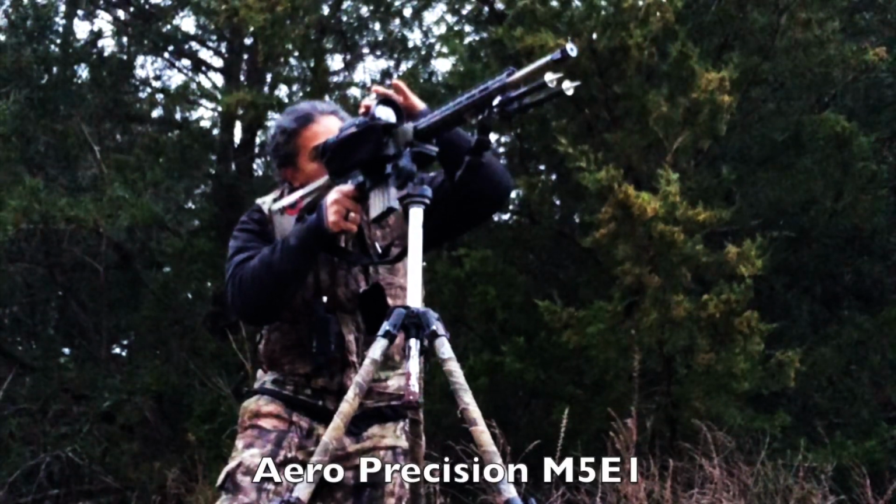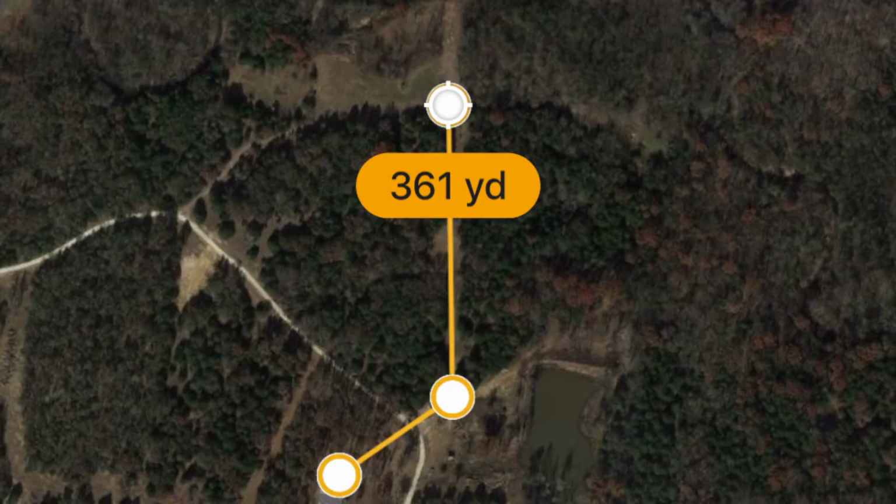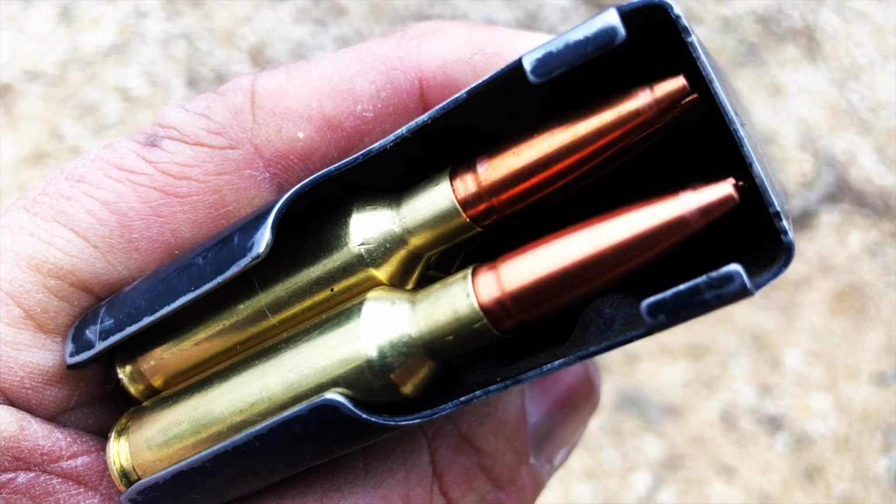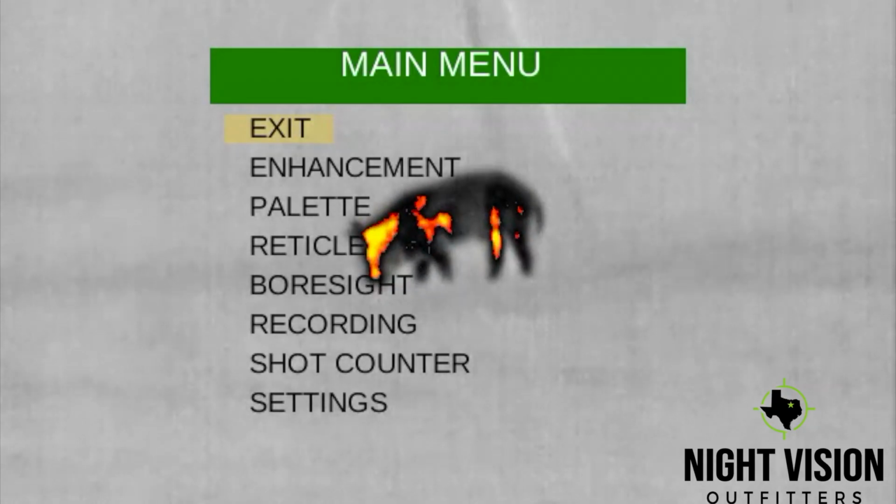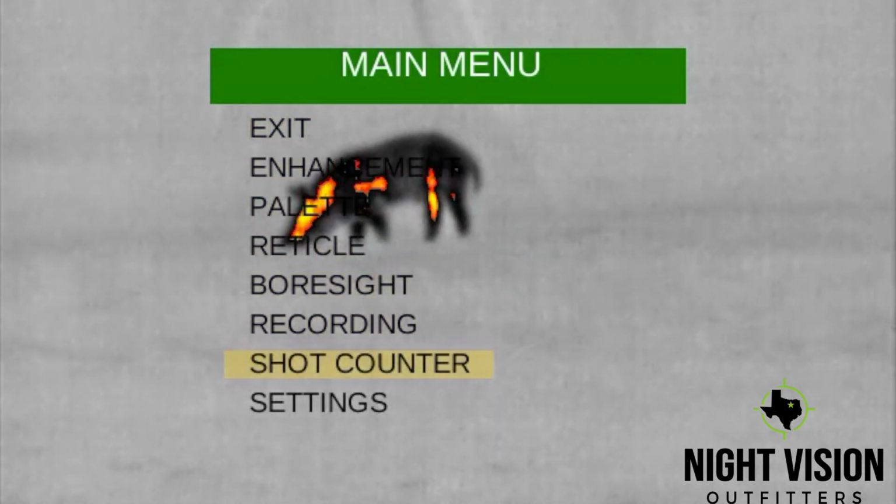At 8:40, I got a notification on my phone that something was moving at one of our feeders. I grabbed my 6.5 Creedmoor, already mounted to my Manfrotto tripod and hog saddle. I ran 350 yards to get into position. Before leaving, I swapped out the ammo from the 124 grain Hammer Hunters to the 139 grain Fox bullets. I changed to the right zero, and we'll pick up the action from here.